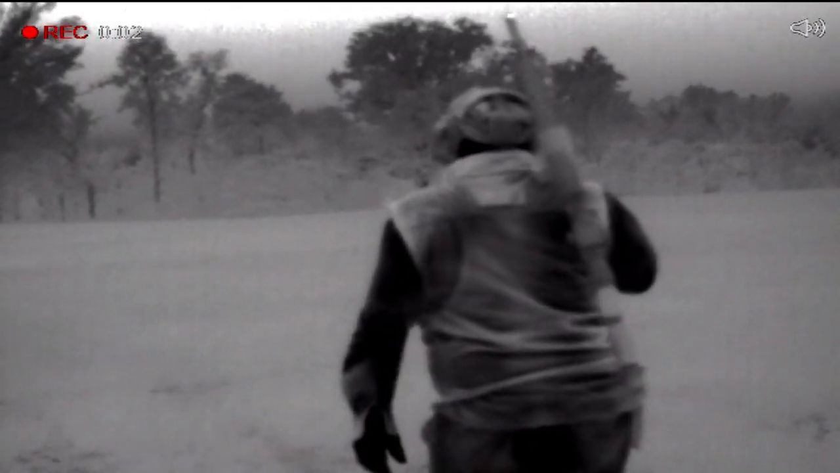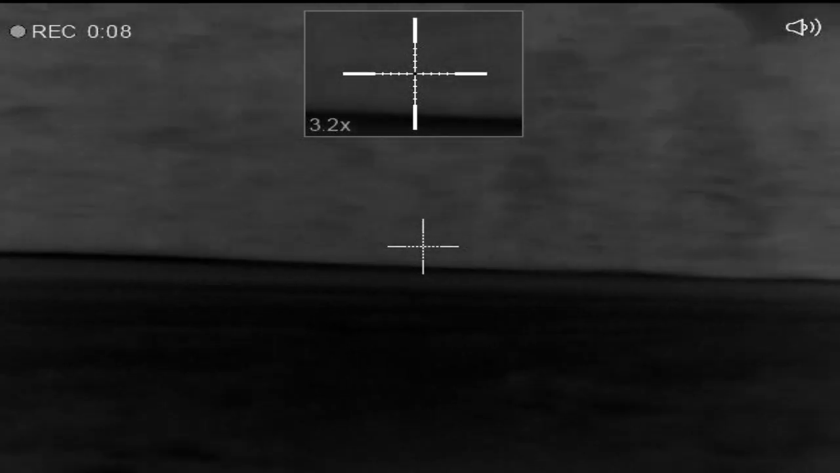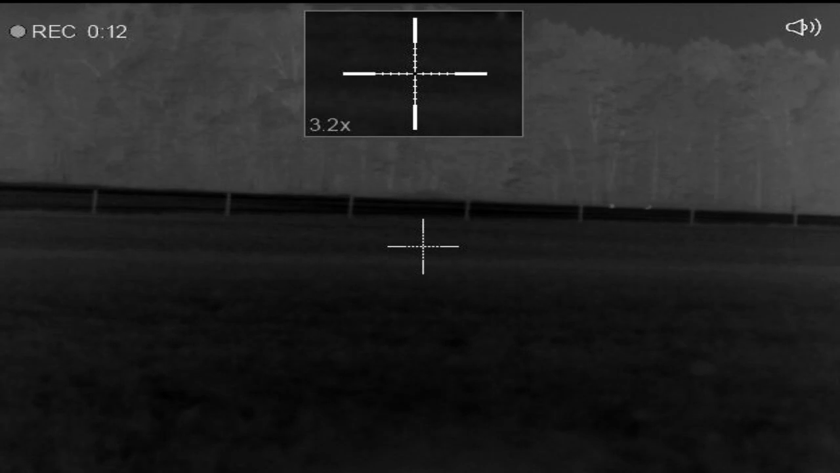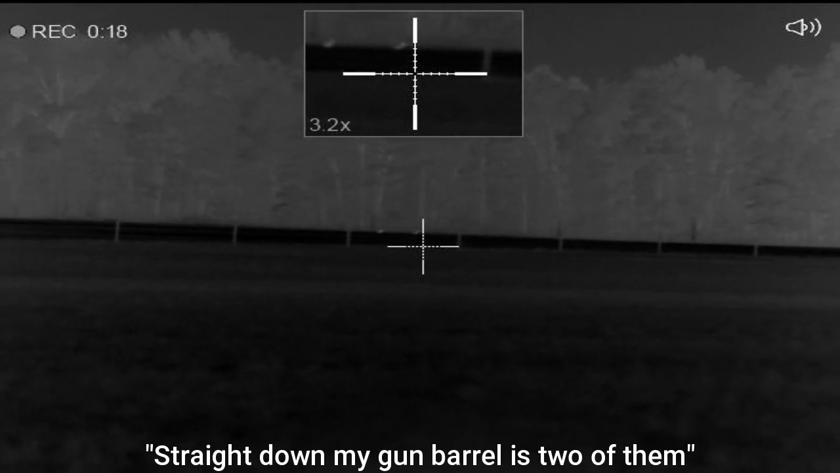Gonna see if I can get some coyotes in. Half Pint's got time for just one stand. Ah, the old lonesome coyote howl. Immediately I get a response in 2 different directions. Straight down my gun barrels, 2 of them.